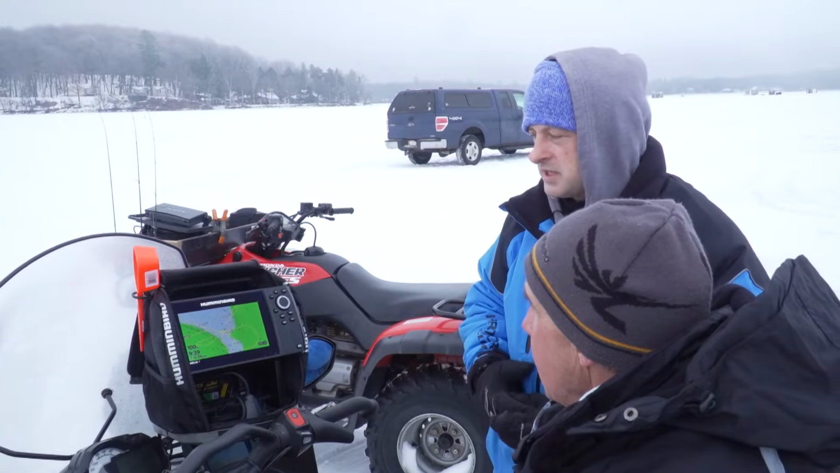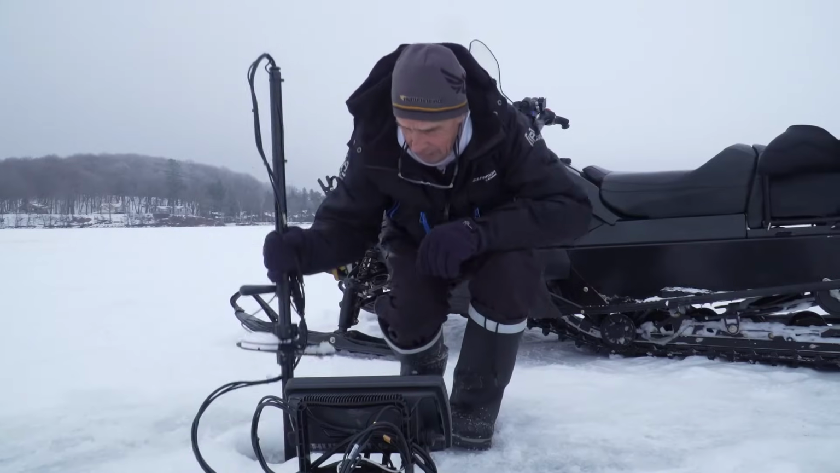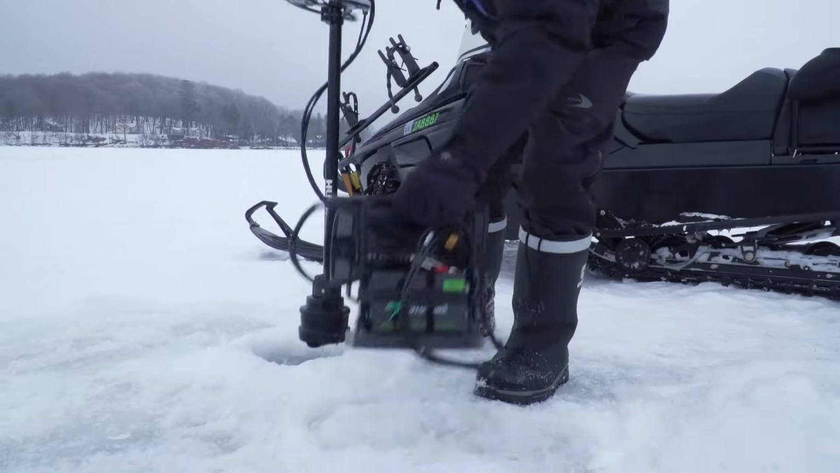So we'll experiment today, see what they want, but that's kind of the general location you're looking for midwinter. Yeah, but right now what we're going to do is put down a 360 and scout around. As you were saying, the crappies in these basins, the fish are moving around constantly, so we're going to put the 360 down, take a little bit of scan around and see if we can see some schools of fish.